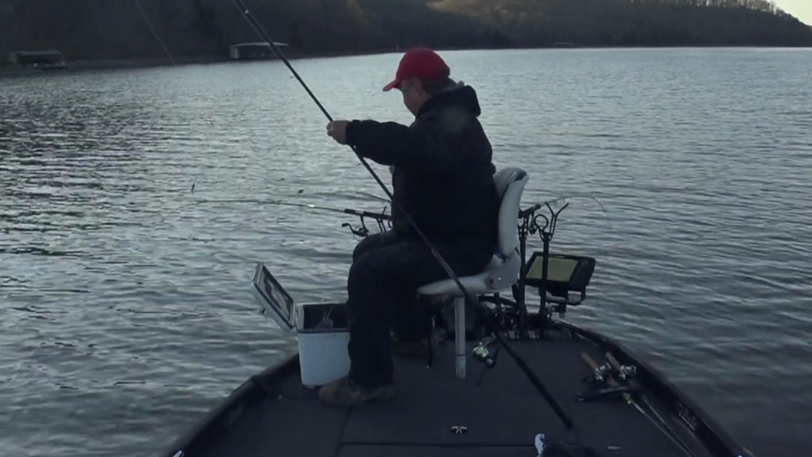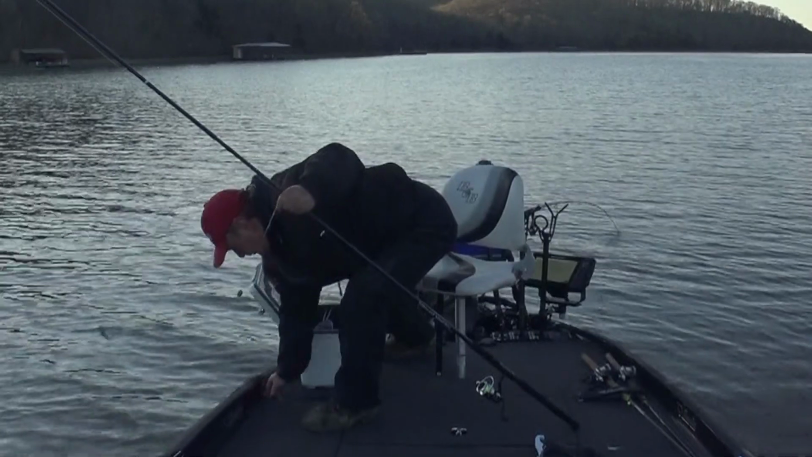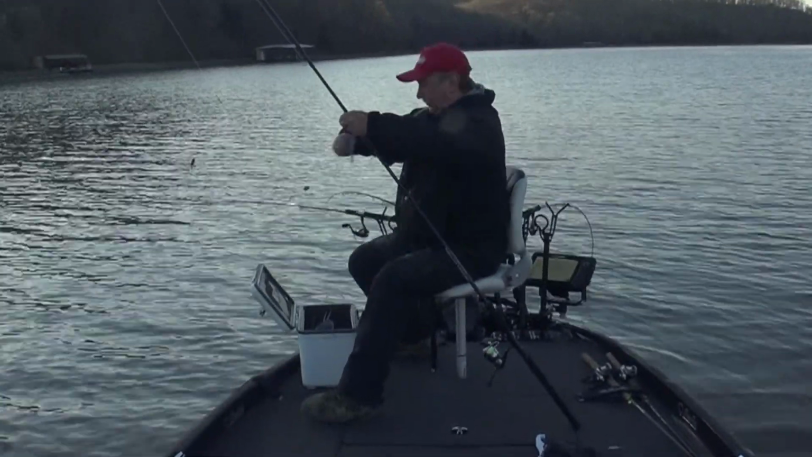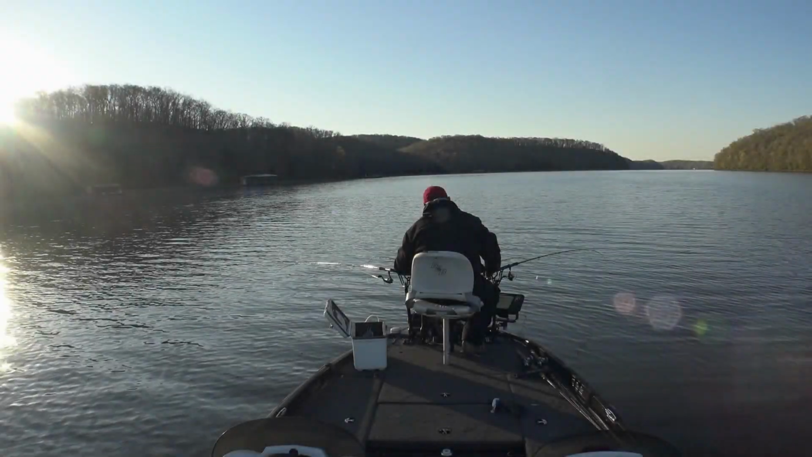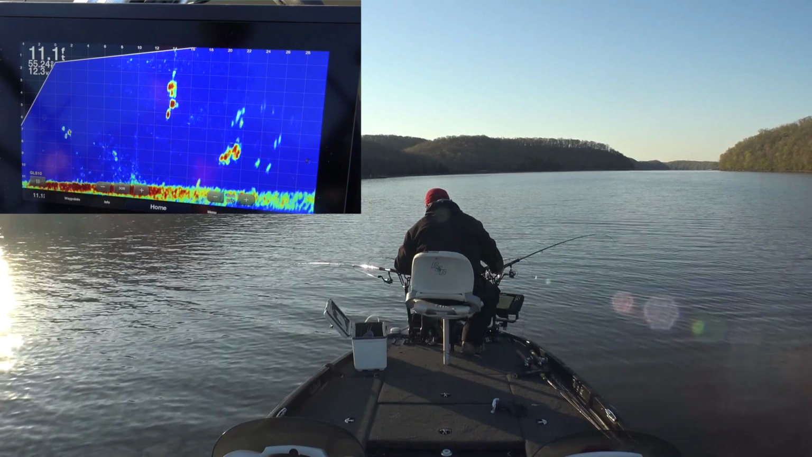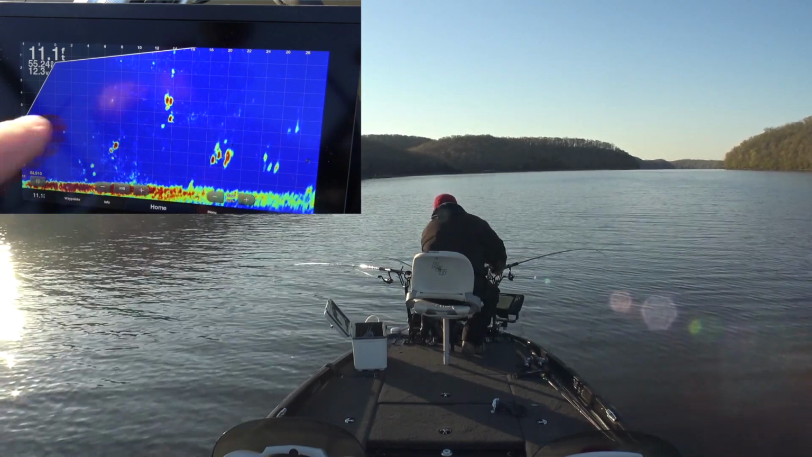Wow, that minnow's huge. If I were keeping any fish, I'd keep that and fillet it. Looks like a fish out here on my outside rod. Come on, hit it. Up high, see up here.